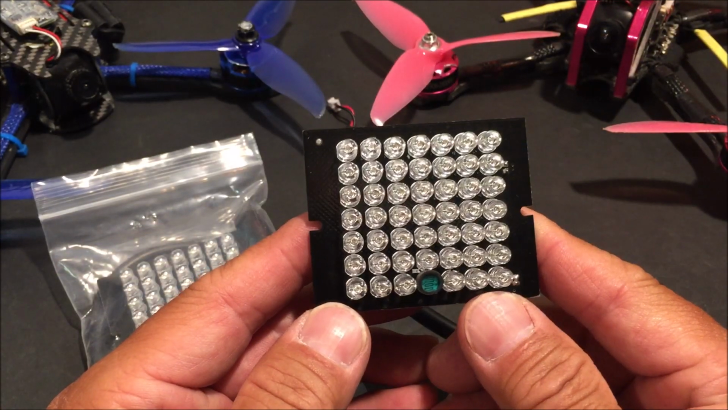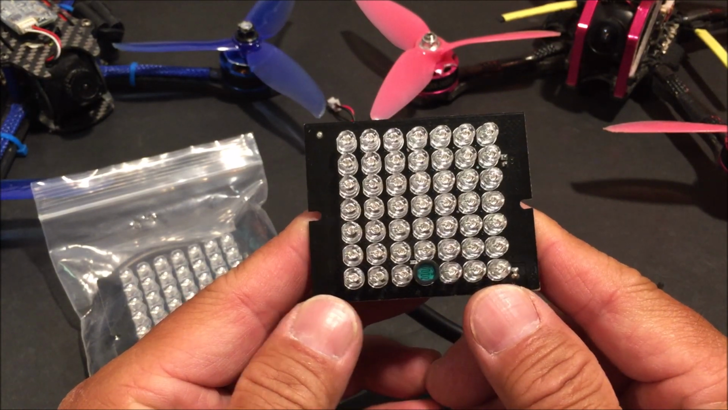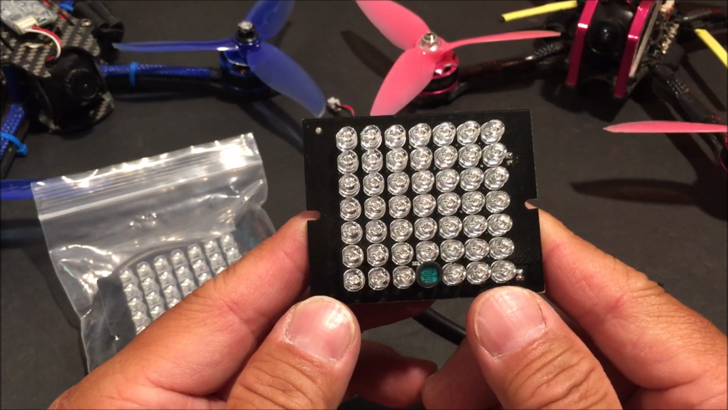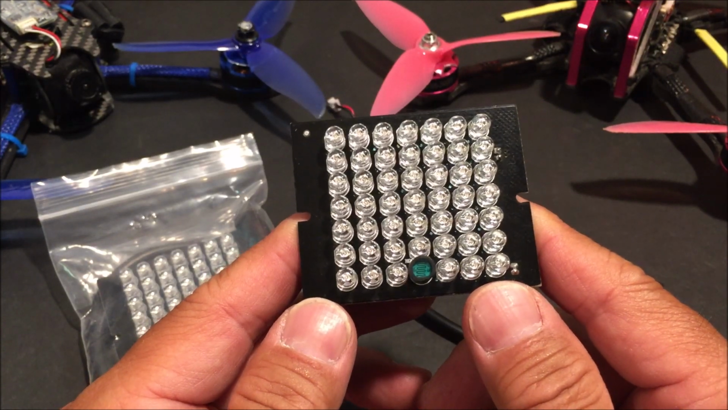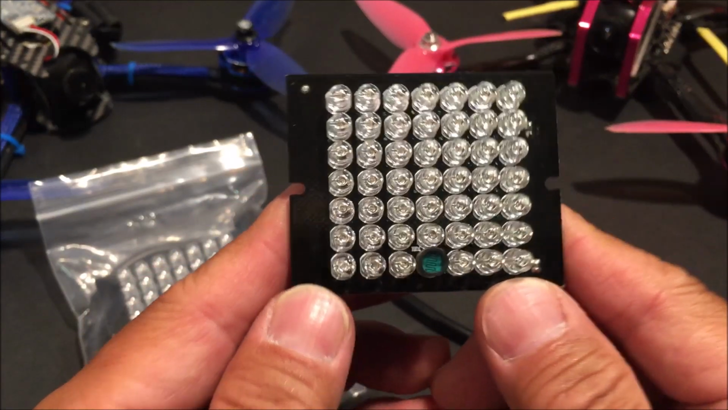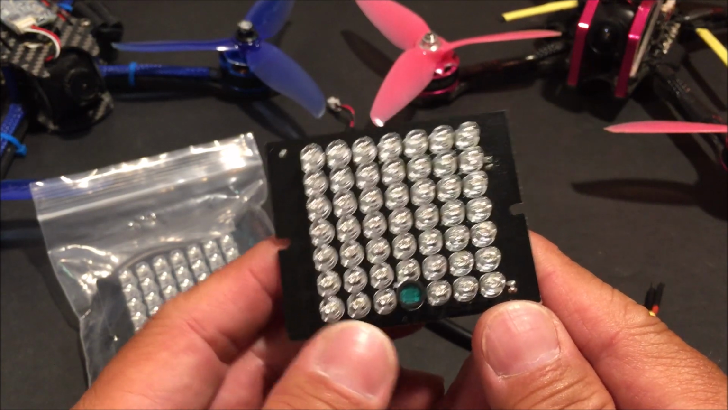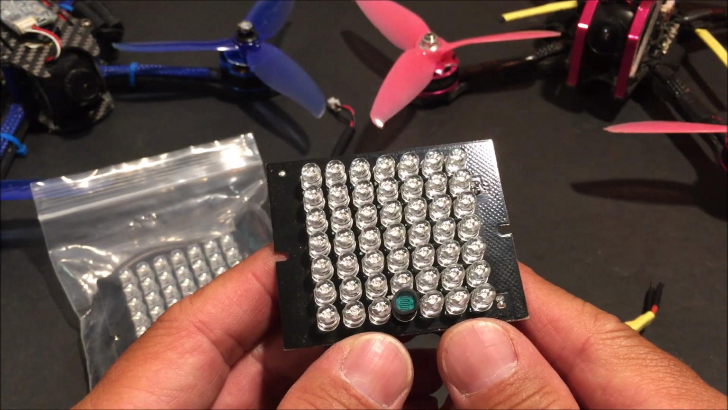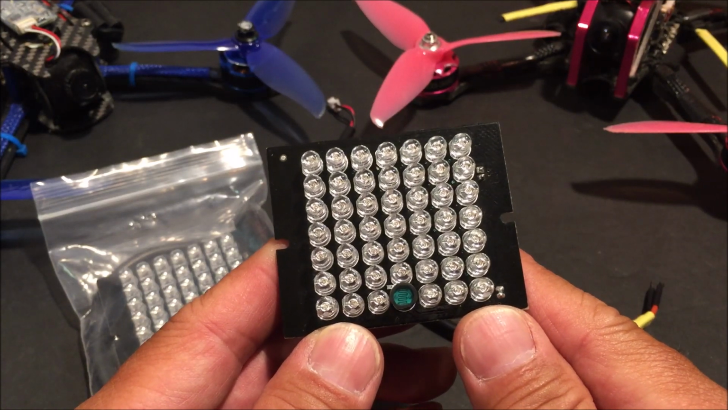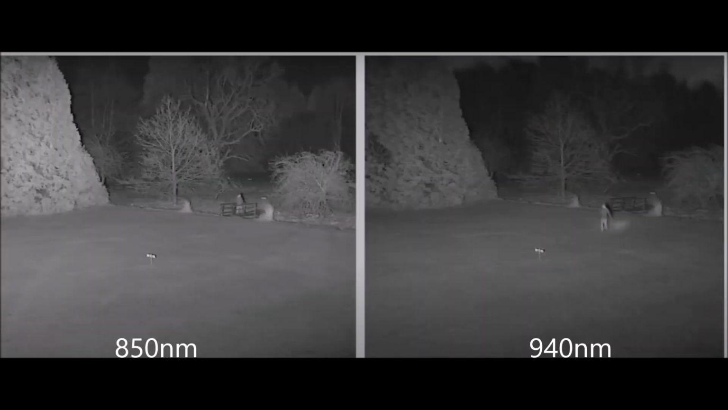Now they will come in two versions, a 850 nanometer version and a 940 nanometer version. Now you will have better results with a 850 nanometer version, and this is the 850 nanometer version I'll be testing it out with. Now, here on the left is the sample of a 850 nanometer version and a sample of the 940 nanometer version on the right.